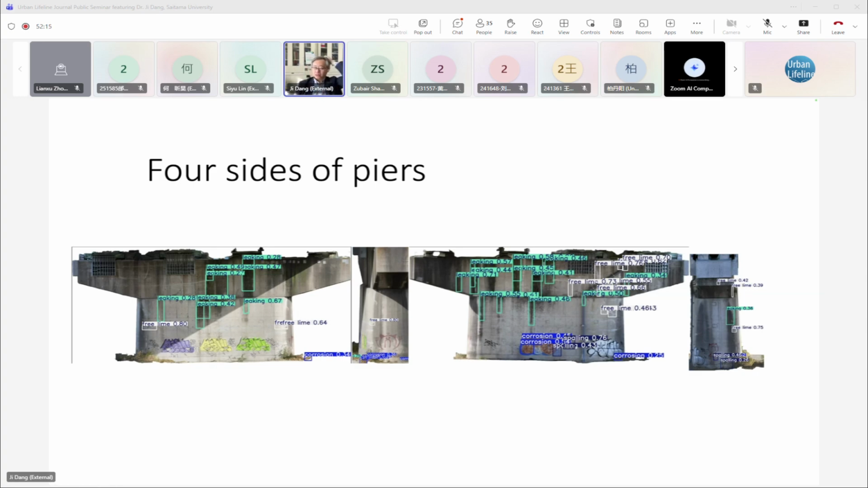Before, we had some research using 3D point clouds and 3D models to do semantic segmentation, but we found that in reality it is quite time consuming to train a 3D point cloud semantic segmentation model to detect a very small scale of damage.